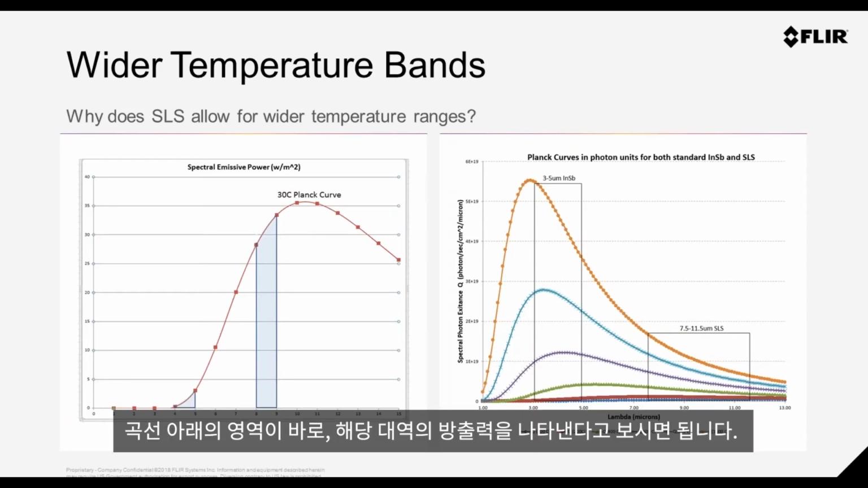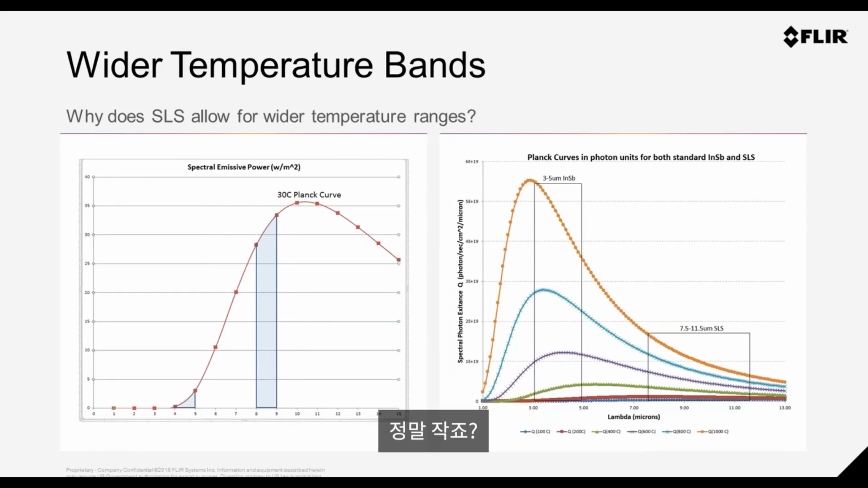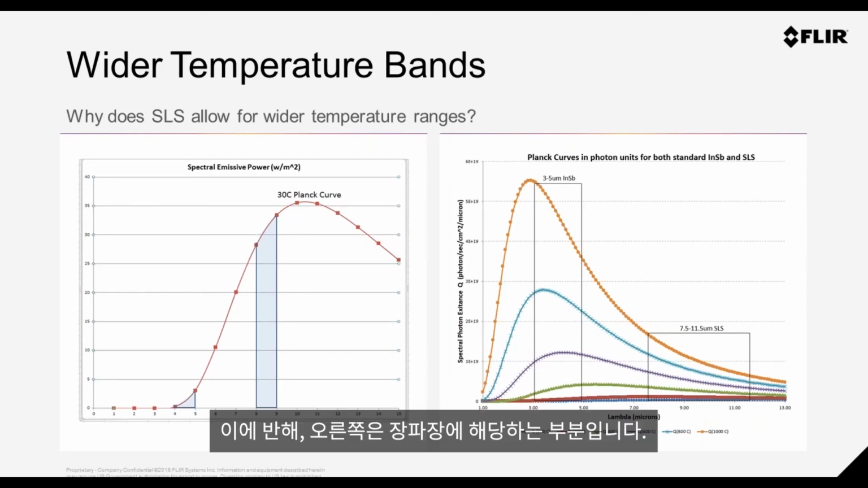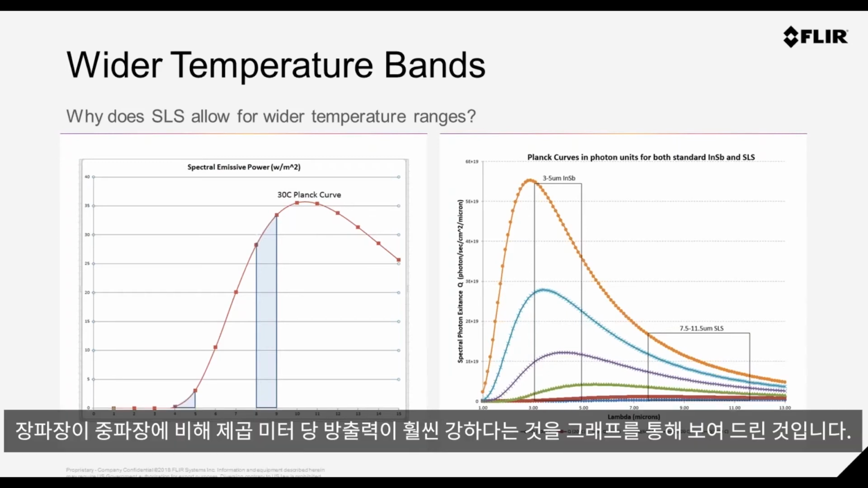And the area under the curve represents the power in that band. And you can see from the shaded area, the left shaded area is midwave. It's very, very small. If we shift to the next shaded area, this is the long wave. So you can see that very clearly. We have a lot more power per meter squared working in this long wave band than we do in the midwave.